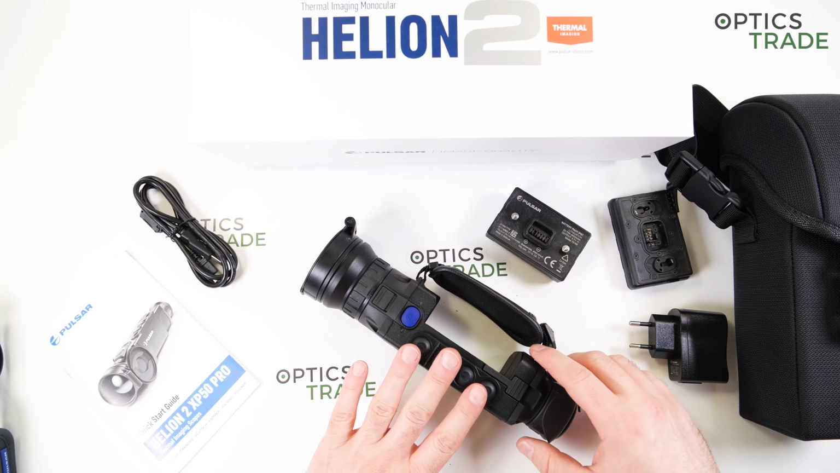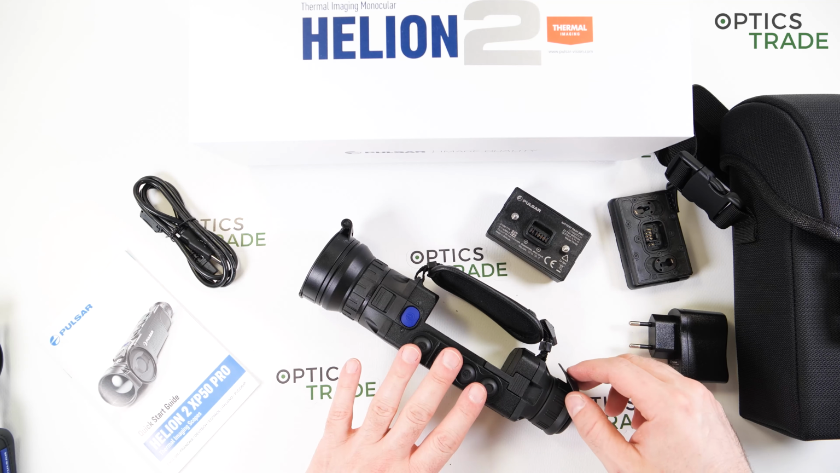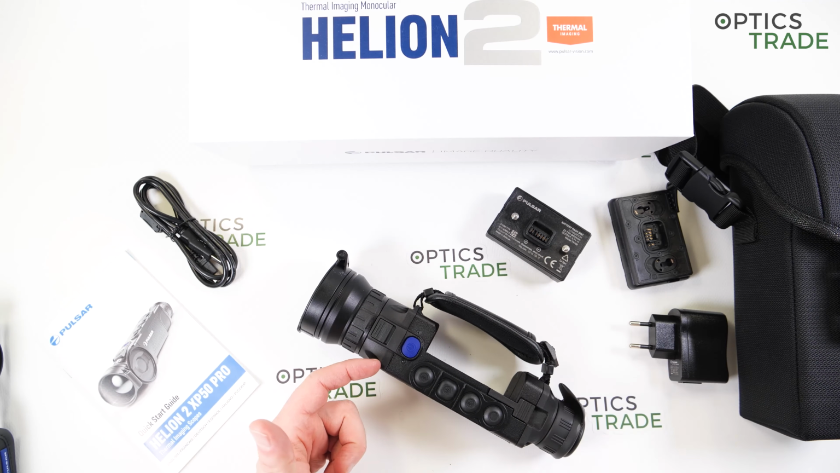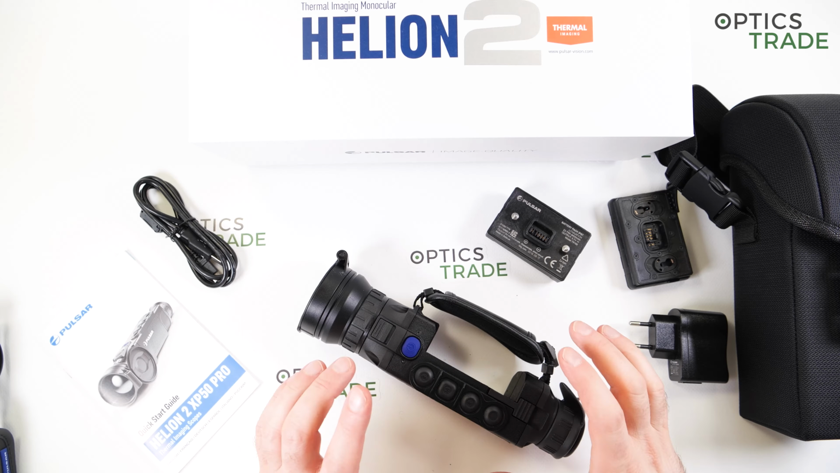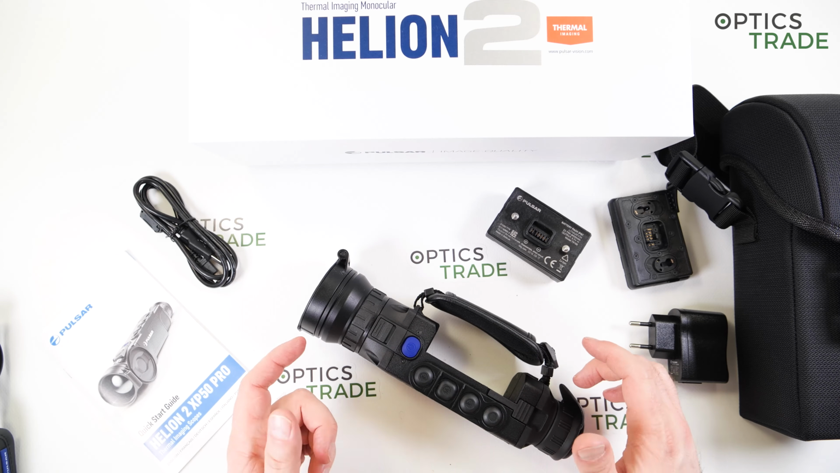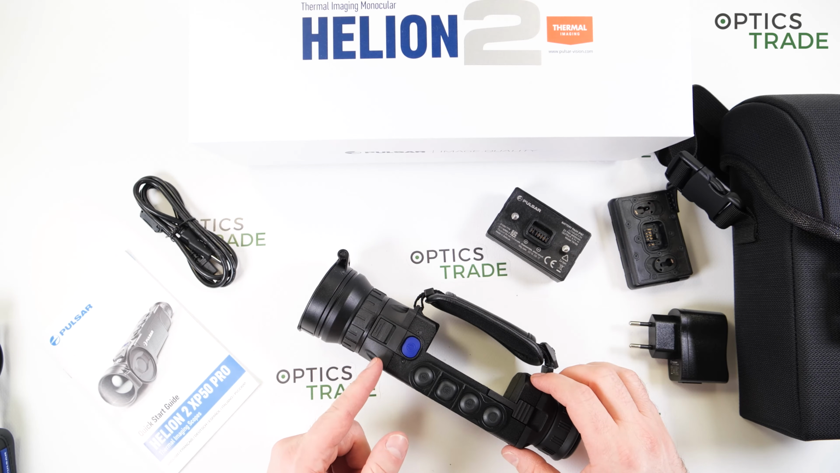Like I said, the device has Wi-Fi connectivity. You're able to connect it to the StreamVision app, and you're able to control all the functions through the StreamVision app. You're able to see the image, you're able to choose the magnification, to alter the settings of brightness and contrast and so on.